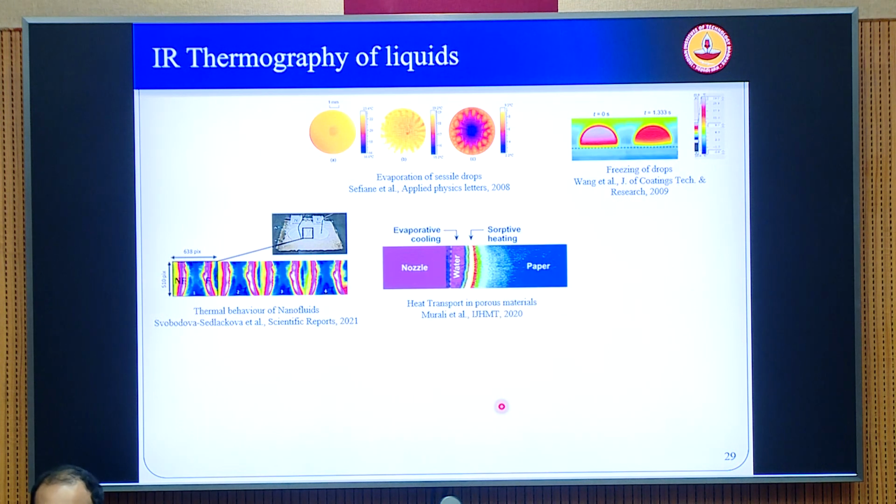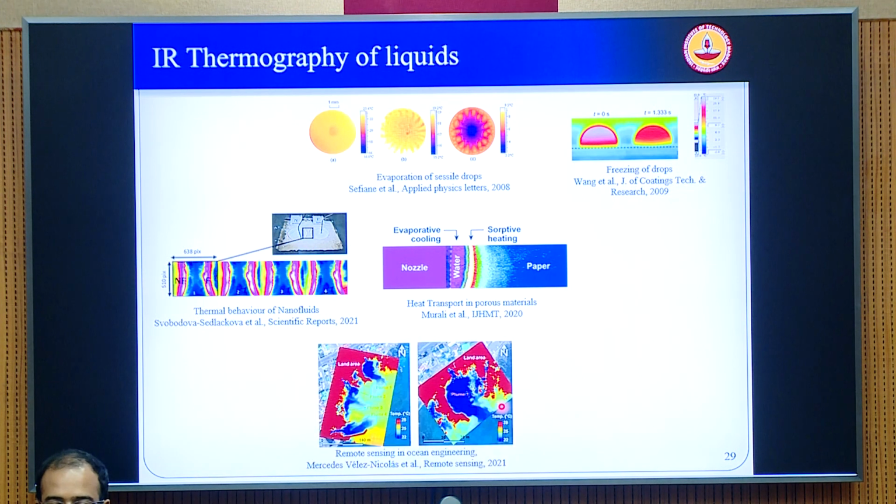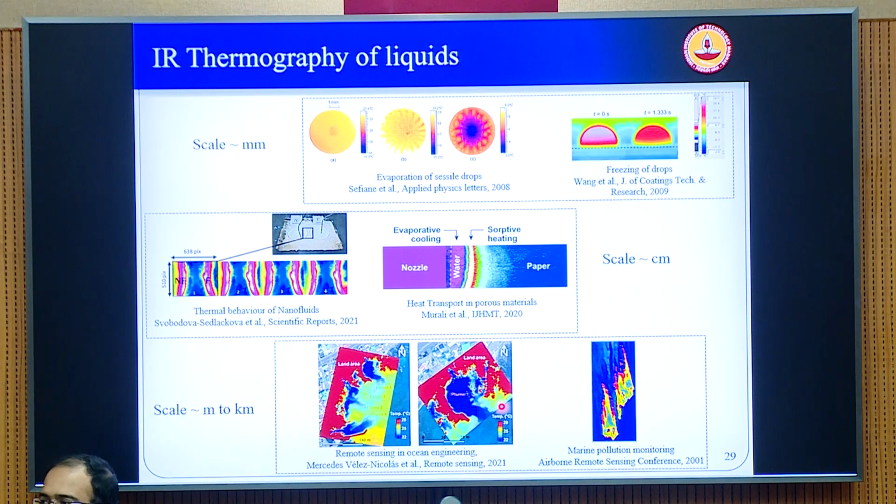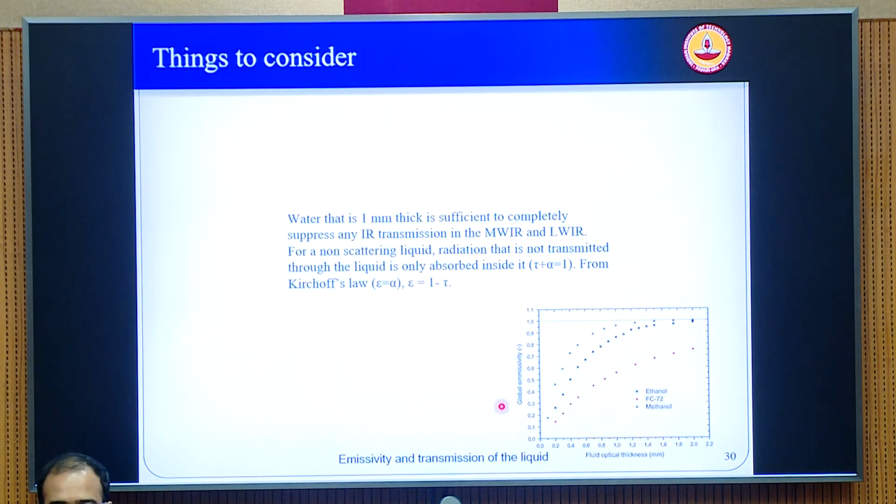Now very briefly, in 5 minutes I will quickly complete the IR thermography of liquids, which is also a very important topic. So IR thermography has also been used for interface temperature measurements, for example of evaporation of sessile drops, which is of the order of scales of a few millimeters. And then if you look at, for example, remote sensing applications in ocean engineering, you're looking at scales of the order of meters to kilometers. In all these cases, infrared imaging can still be used to get the temperature distribution on interfaces.